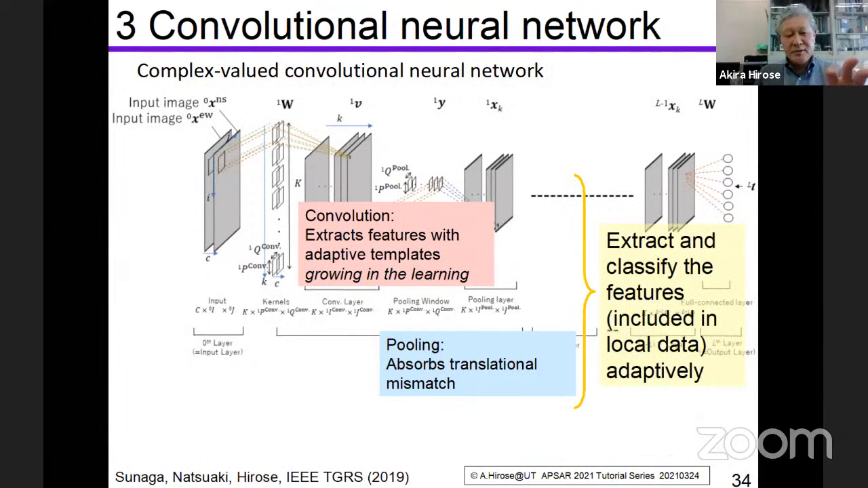With the combinations of these two processes, the neural network realizes the extraction and classification of the local features. Then, if the local window size is not so far from the size of the mountain we want to discover, then we can extract the mountain or the position of the mountain.